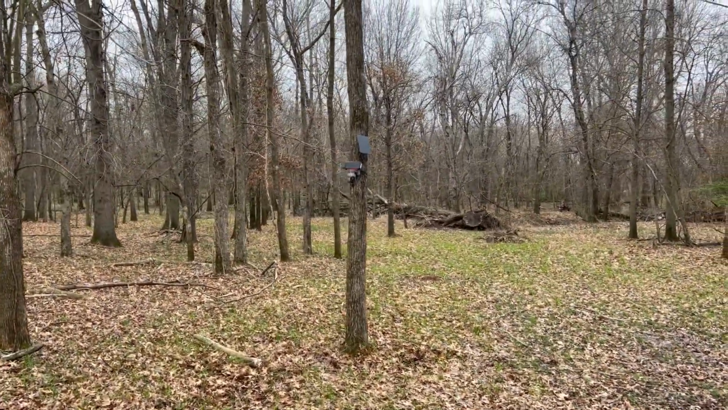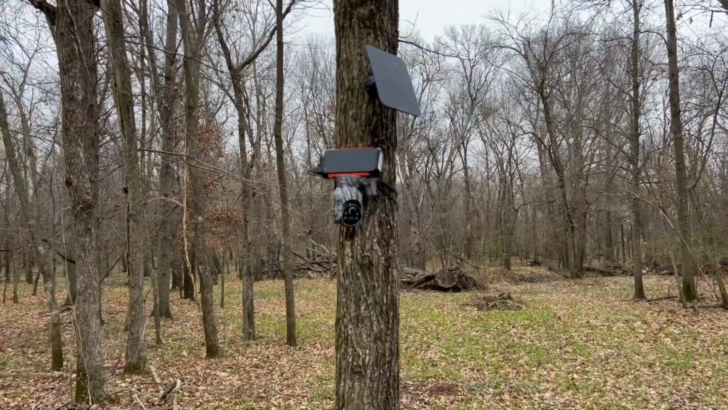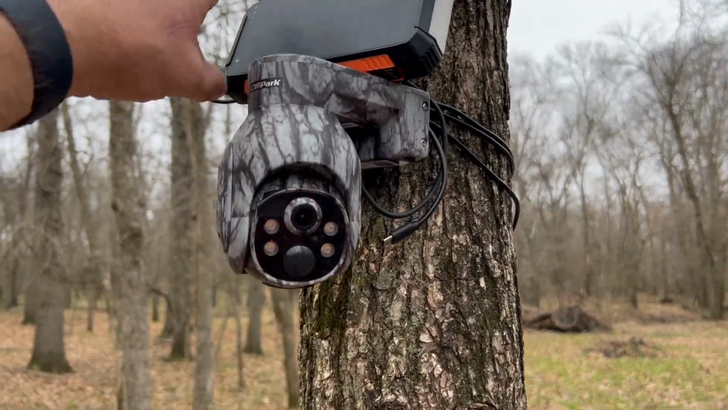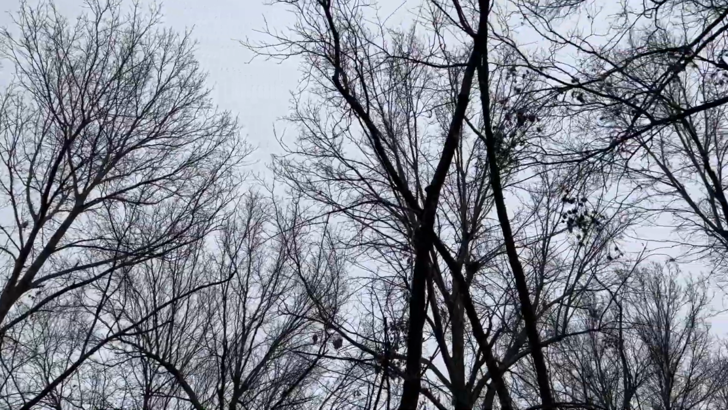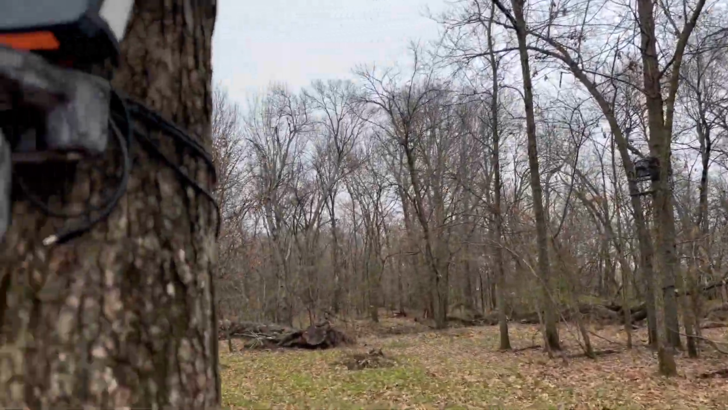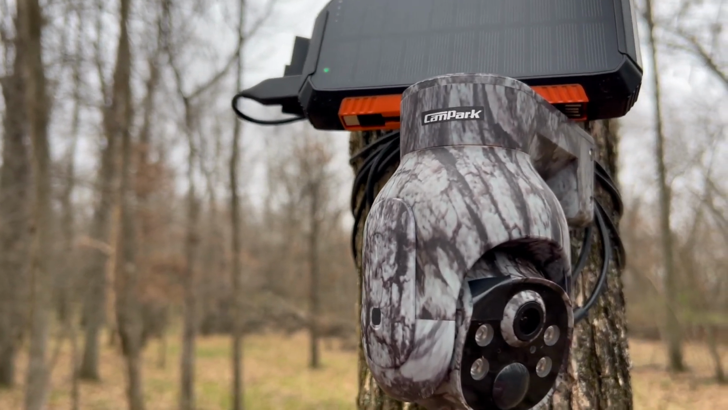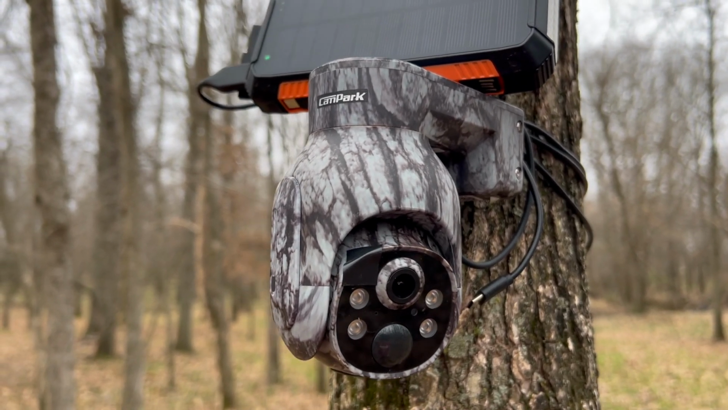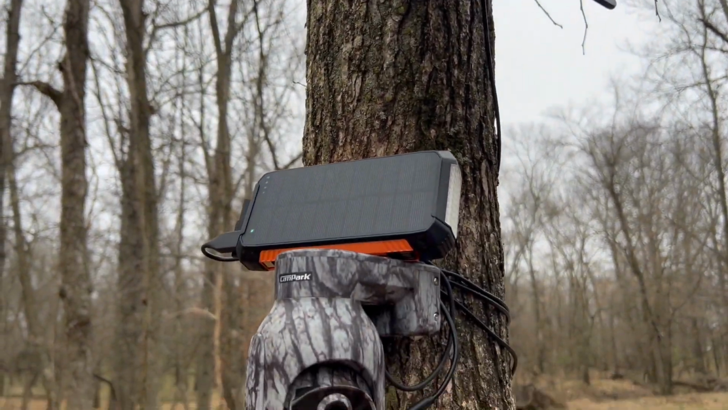This right here is the TC17 that Campark sent me. And the issue that I've found, I've got a couple different things. I have to come in here and I charge it with the external battery pack because the solar panel doesn't get enough sunlight to charge it. So about every week I got to come in here and put one of these on it and charge this sucker. So that's one issue that we have. It works great when it's out in the sunlight, but it's not out in the sunlight here.